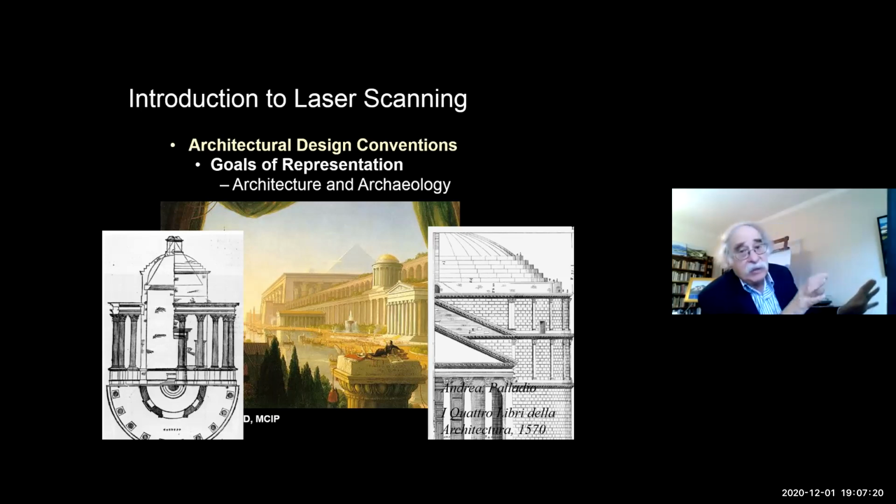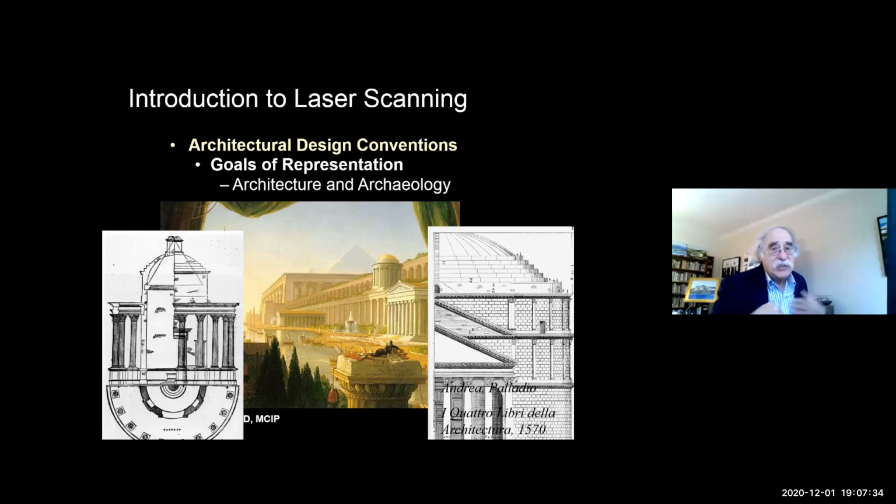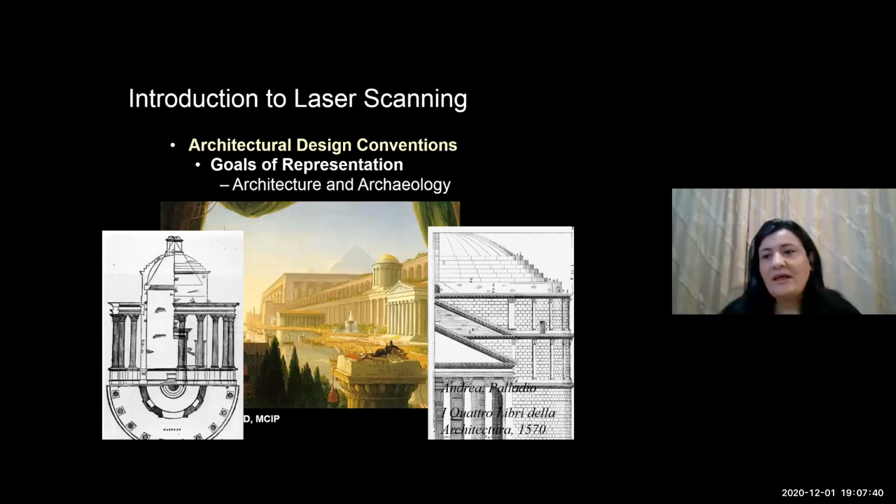And the painting shows the history of architecture dating back to Mesopotamia. And so, as architects, the history in visual form is very important to us.